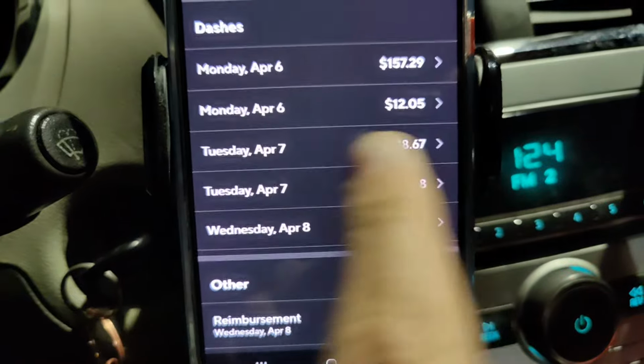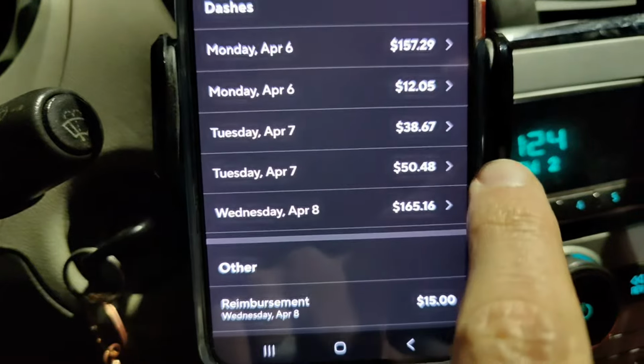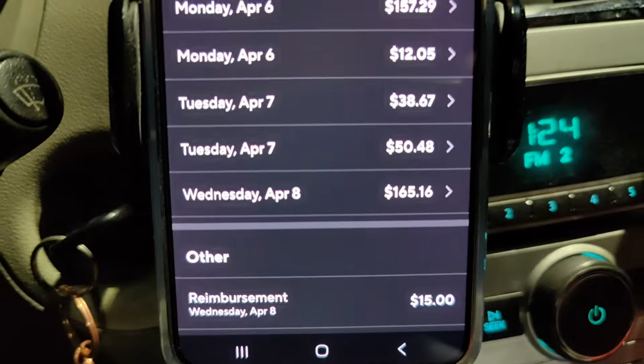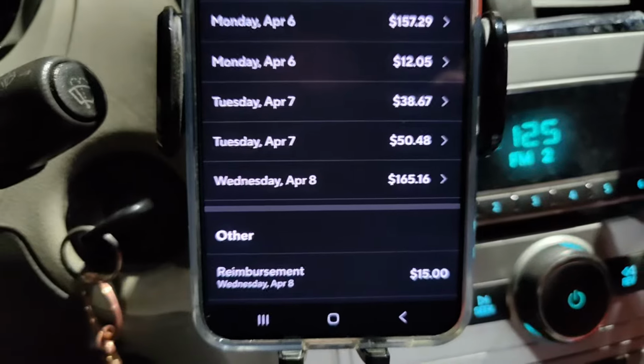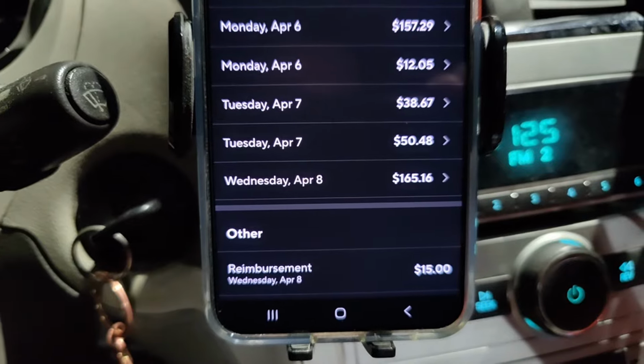All right, so this was the day. That was yesterday's day that kind of bled over into today. So this was the start. This 50.48 and 165.16. That was the day there. What did you say that was, Leslie? 215 something? 215.54, I think.